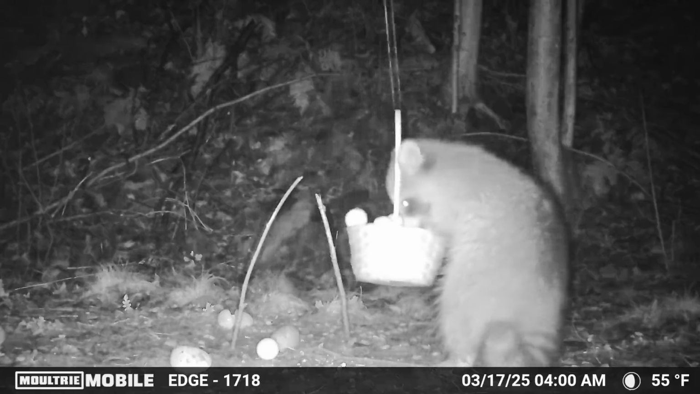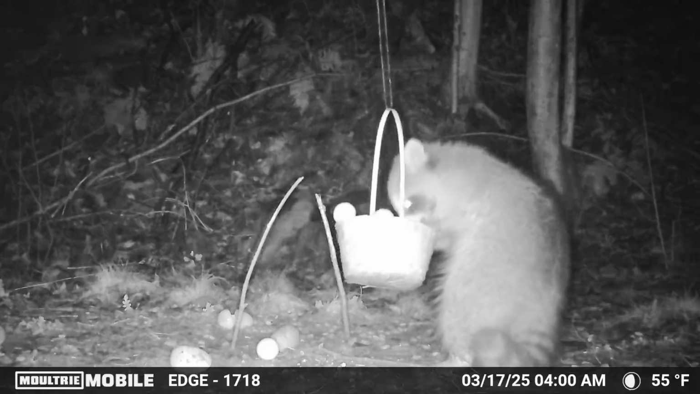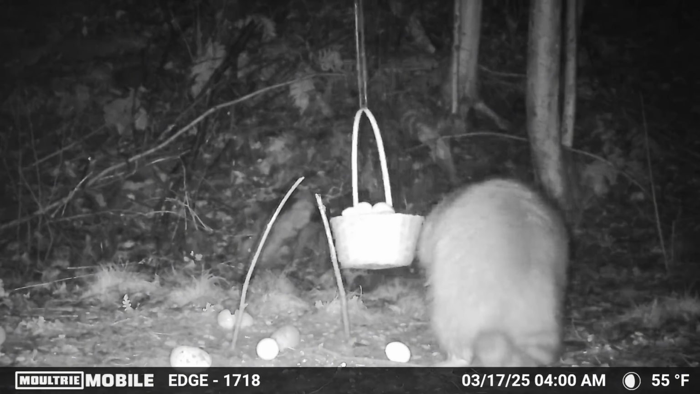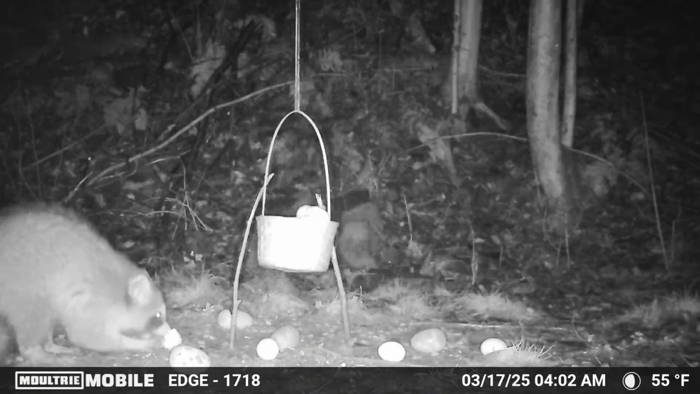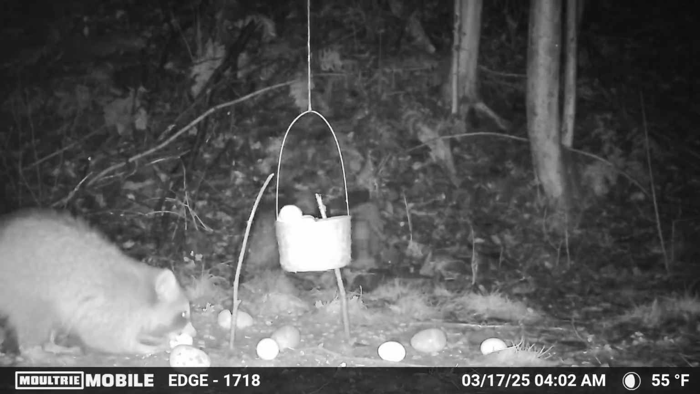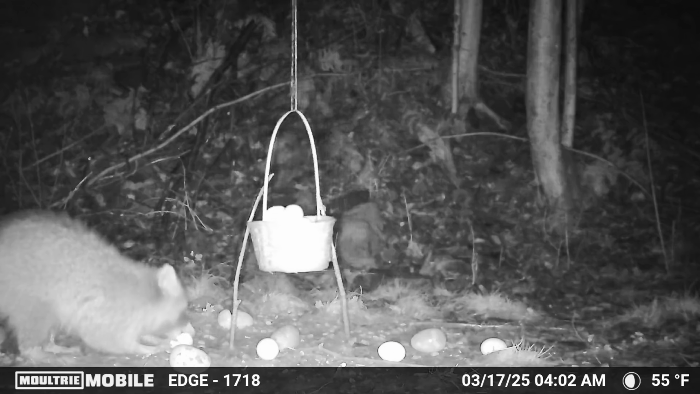Now this is where things start to get fun. The raccoons realize that inside the basket are real eggs that they can eat. We elevated it off the ground like this, thinking that it would make it a little more of a challenge for the raccoons to get, but still definitely fun and playful for them to interact with. I can only imagine the excitement going through these raccoons' minds as they've realized they have found an entire Easter basket in the woods of treats for them to eat.